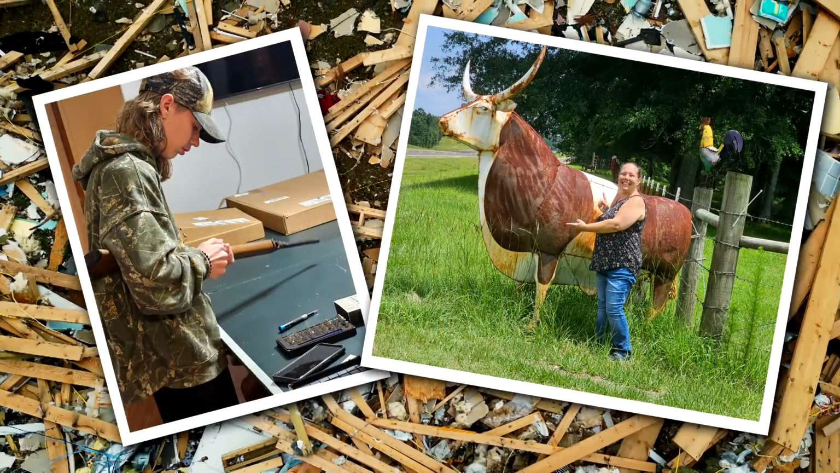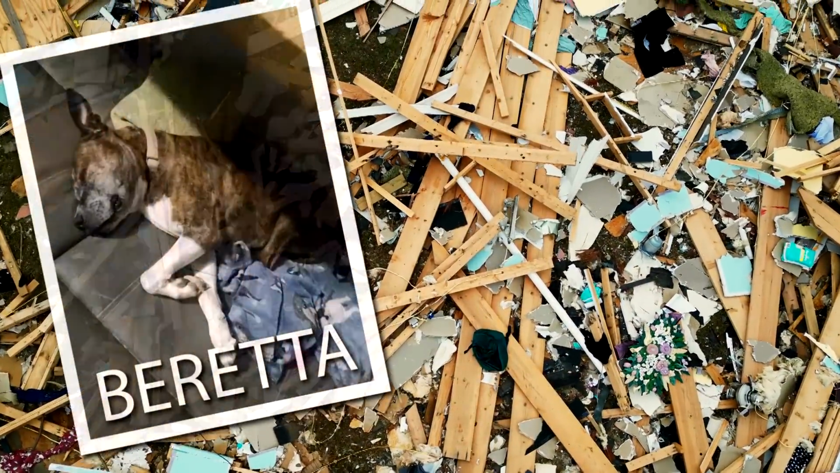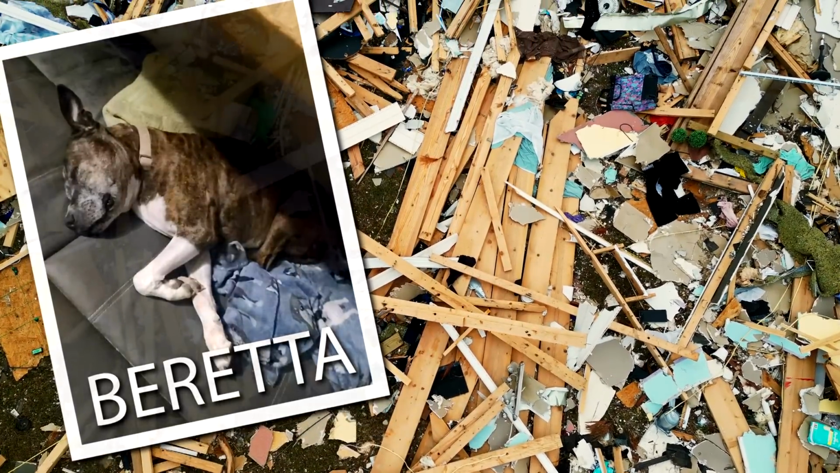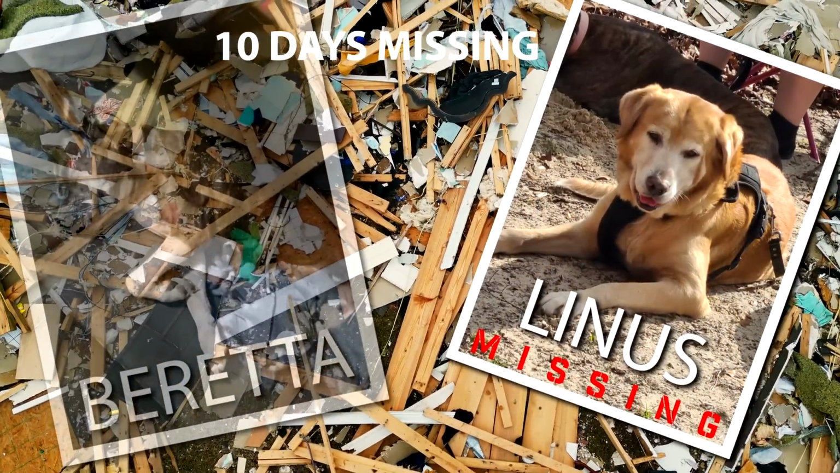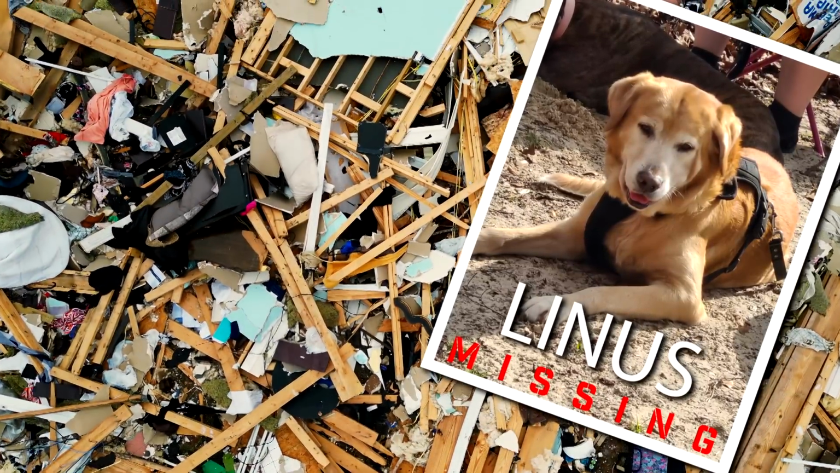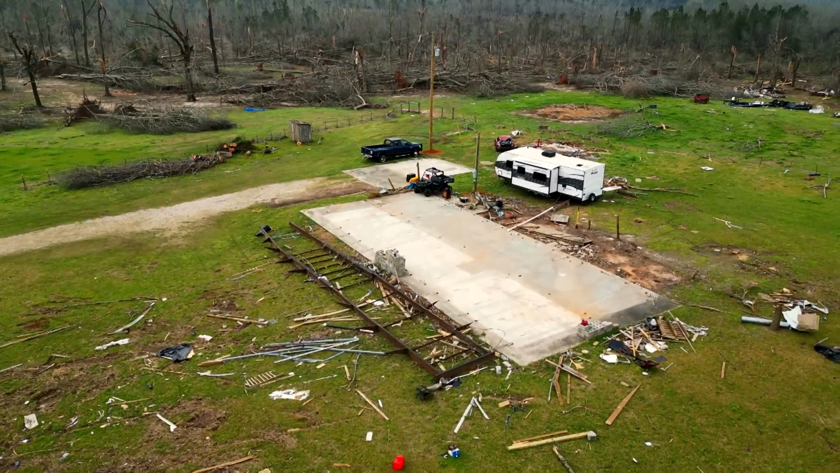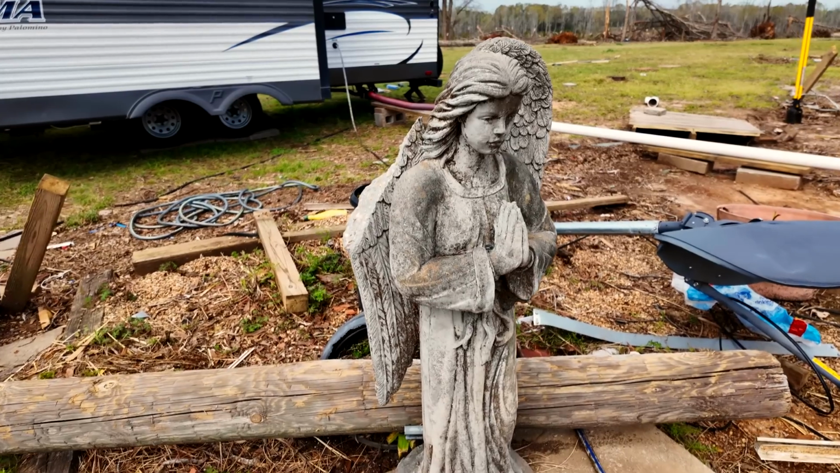The wife and the son were critically injured, and they're currently in 2 hospitals. They had 2 dogs. One of them died in the tornado, and the other one was just spotted today at 3:30, about 1,000 yards from where the residence used to be. So you can imagine the dog doesn't recognize anything anymore. It's devastated. His home is gone. And so we are loaded to go try and find this dog.